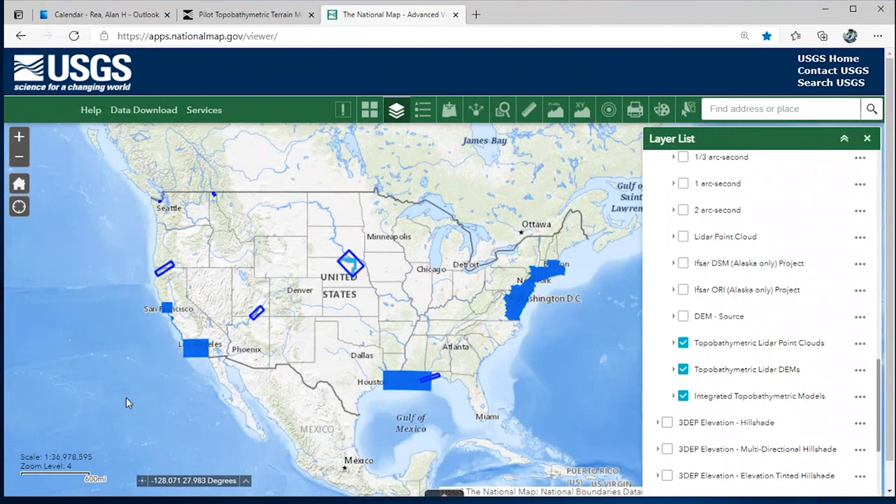And I'll just mention again, like I said earlier, we don't have a program yet to develop or collect this kind of data everywhere, but we're talking about it, and we're hopeful that we'll be able to push that forward and collect this kind of data on a much more routine basis, something like what's been done with the 3DEP program. Hopefully that's in the future.